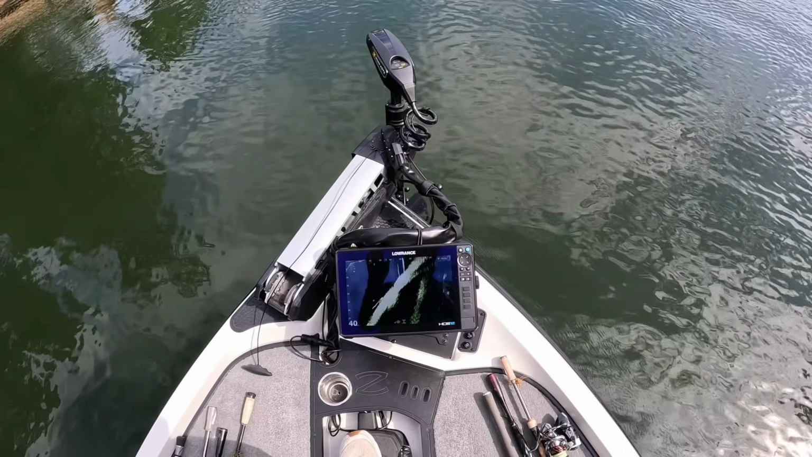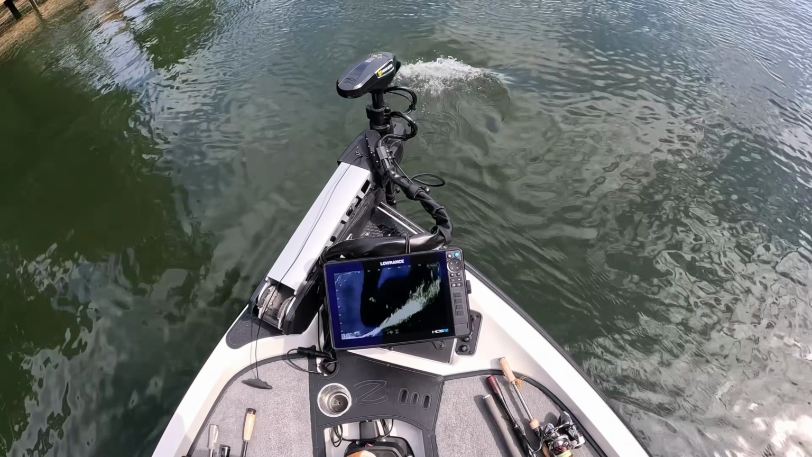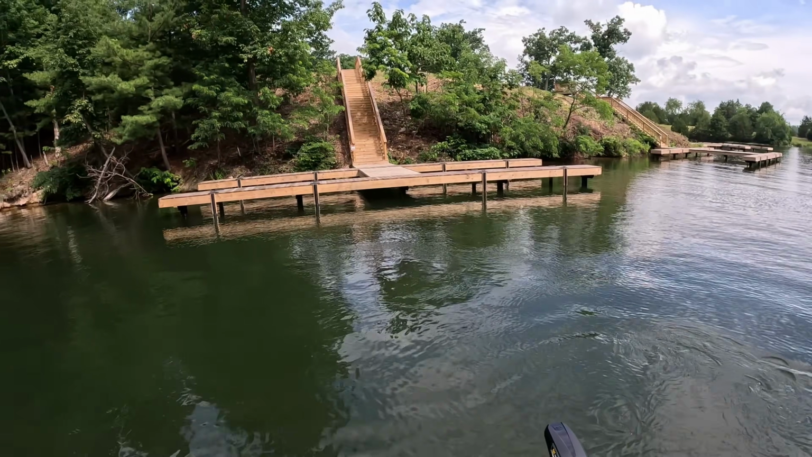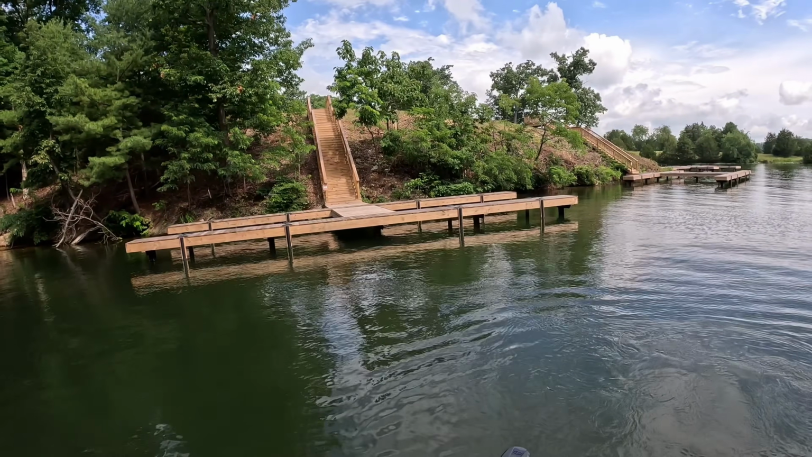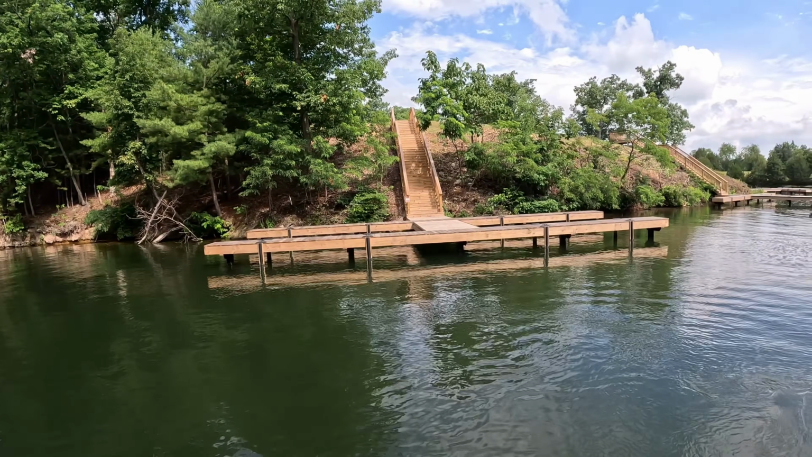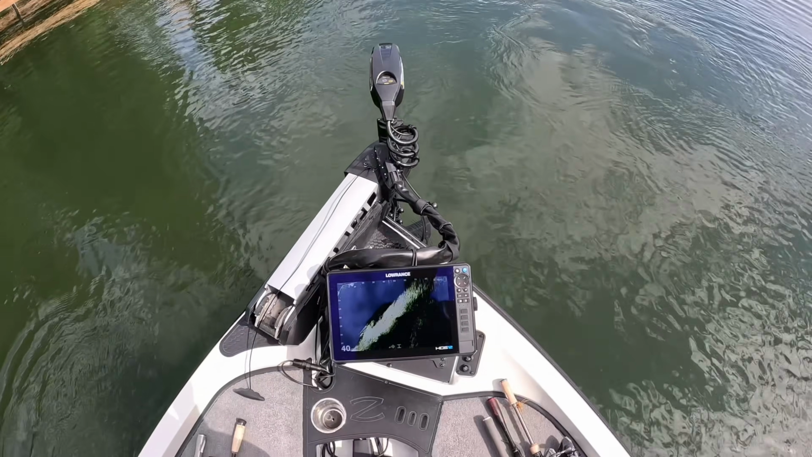but whenever I get a new transducer or a new setup or something gets wonky and I need to adjust my transducer, all you got to do is find some dock poles like these right here, and they're not going to be perfectly straight, but they'll mostly be, if you can see that, at a 90-degree angle with the surface of the water, and they'll get you close.